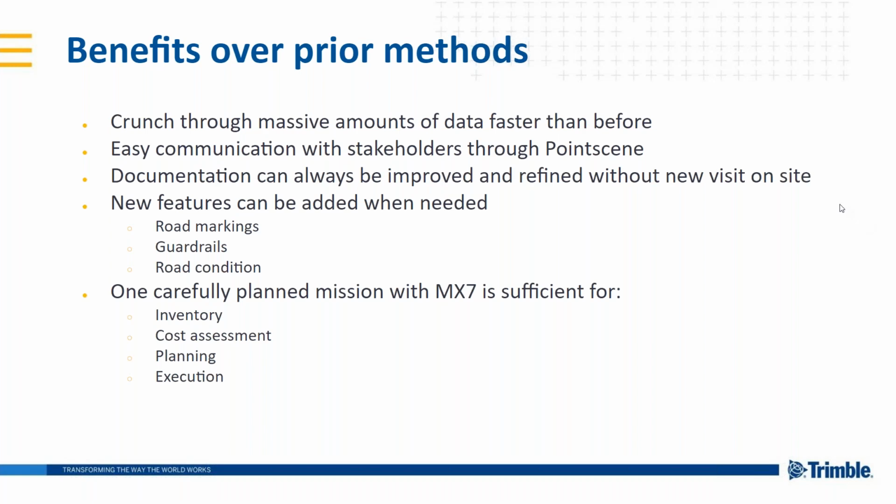And one important thing is also that the documentation can always be improved because we have those 360 photos. So if we left out something or forgot something, we can always go back to the 360 photos and make the changes. Also, it's very scalable in the sense that for AI, we can add more features like automated detection of road markings or guardrails or whatever.